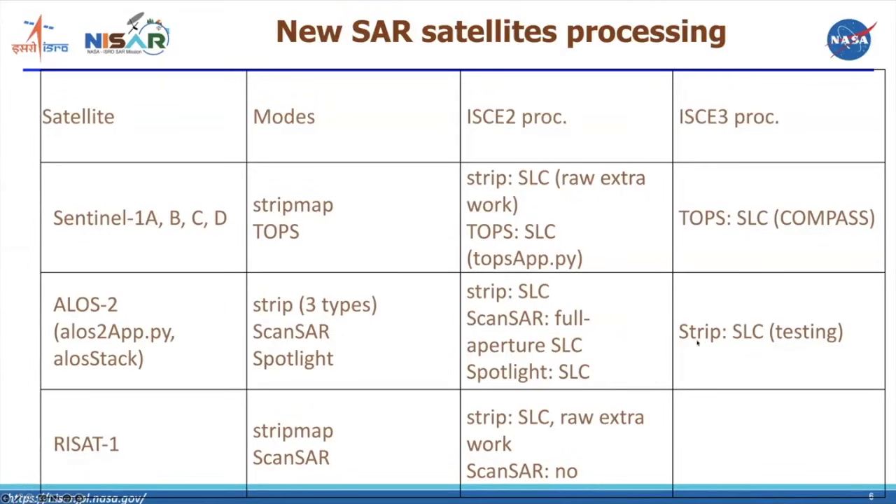And there has been some testing with ISCE3 for processing the SLCs from the ALOS-2 strip map mode. But I don't think that's part of the released version of ISCE3. And then RISAT-1 can also be processed with ISCE2.